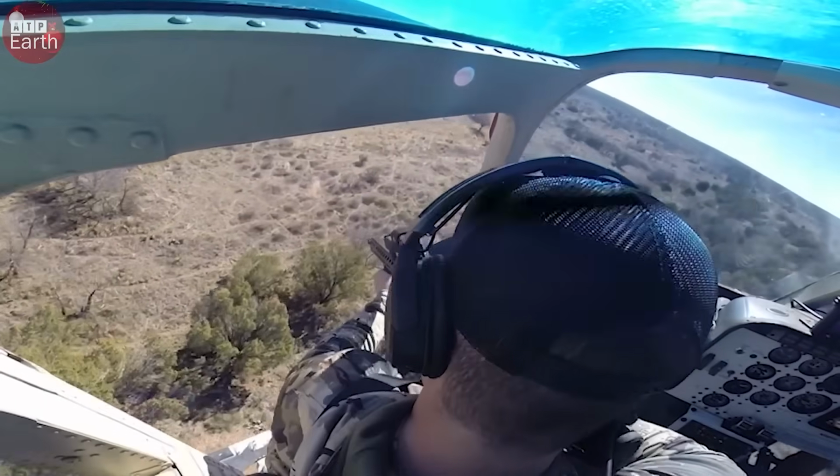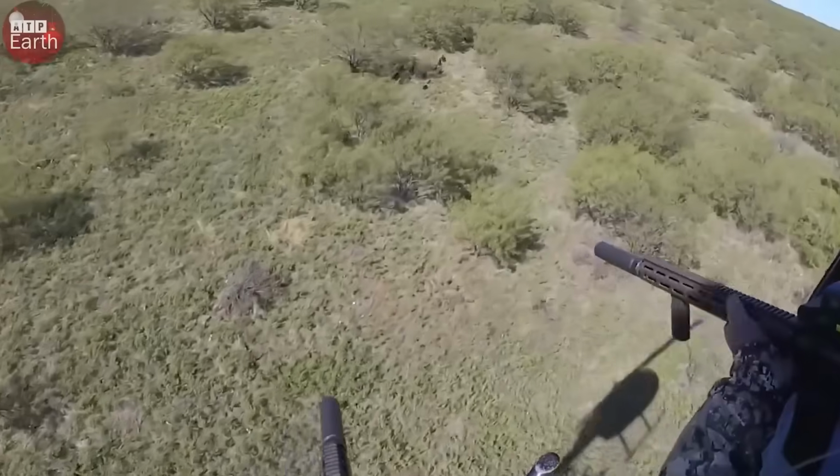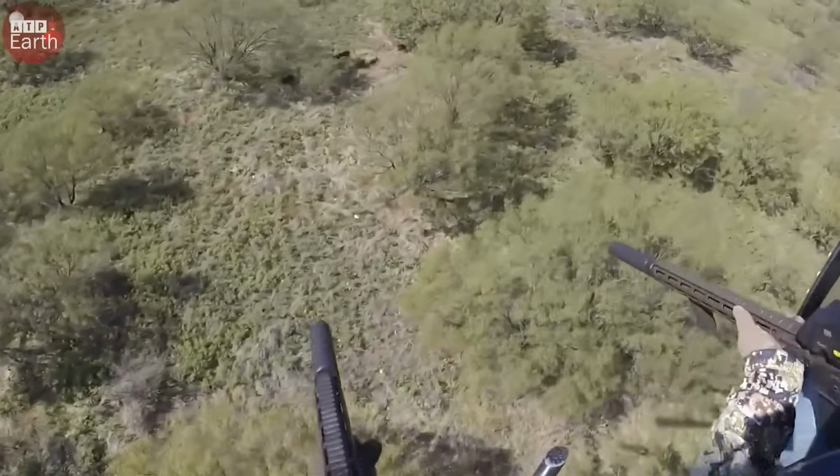From above, we spotted movement in a thick patch of brush. We hovered, watching.